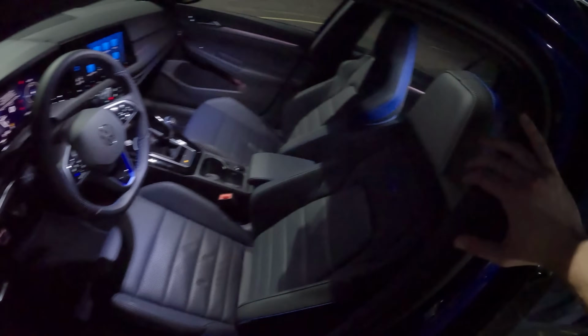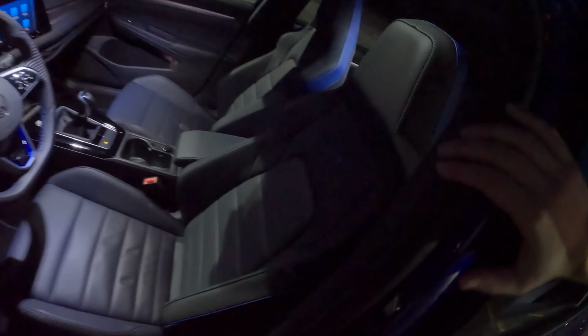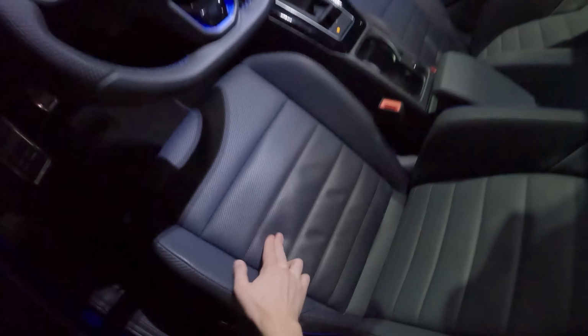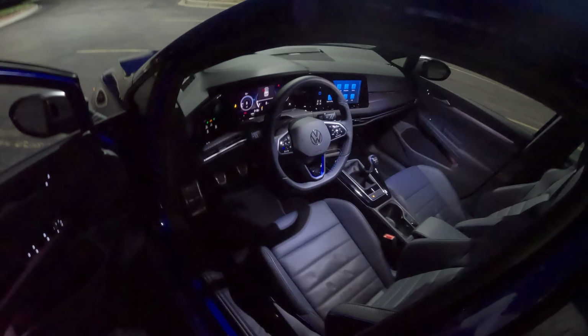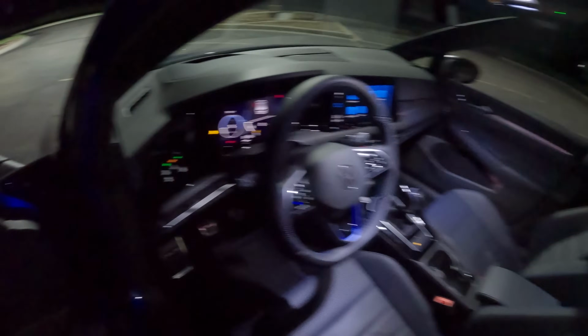We've got a bit of ambient lighting inside. We've got these nice sport seats that remind me of Porsche 911 seats, with a bit of faux carbon fiber R badging on there, and almost this blue under the perforation. The Golf R theme has always been blue, all the way back to the original R32 in 2003.